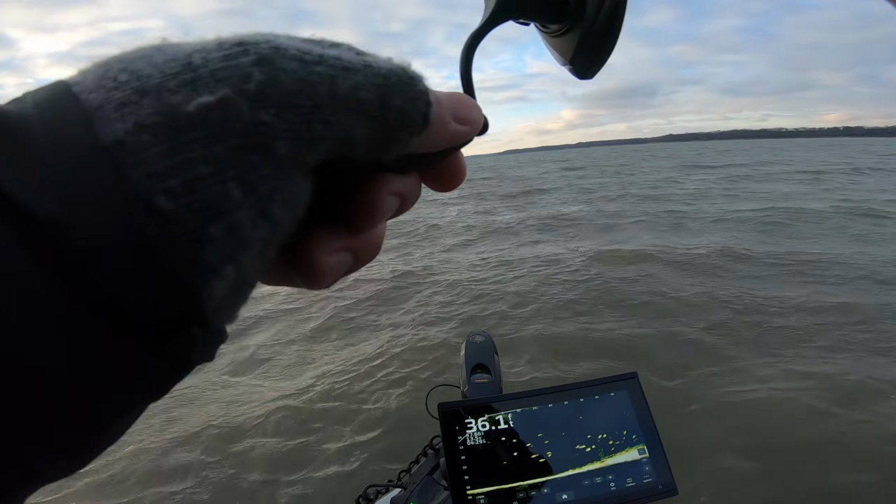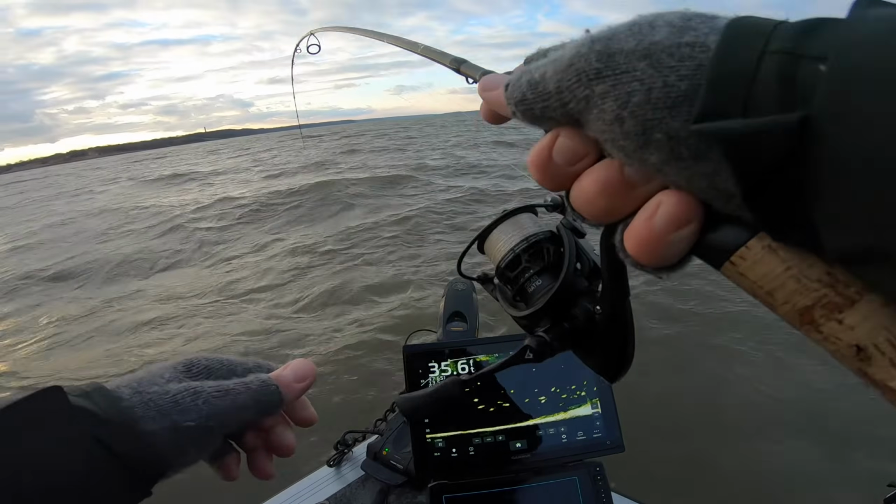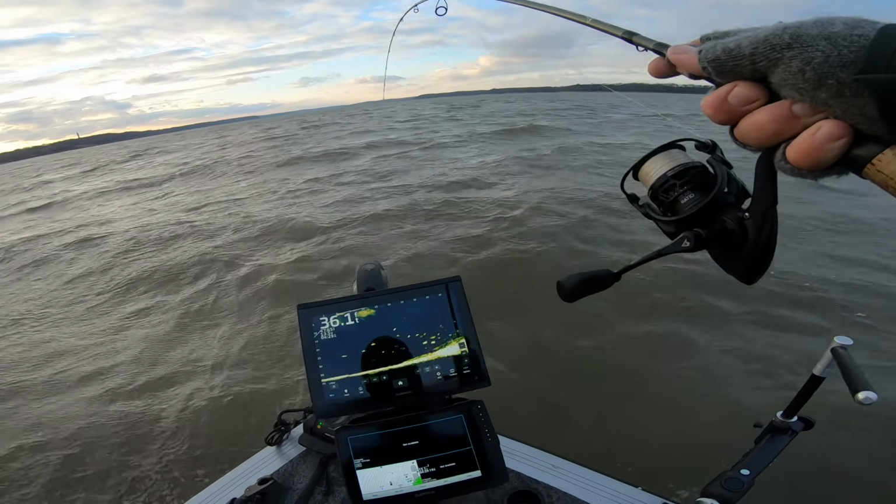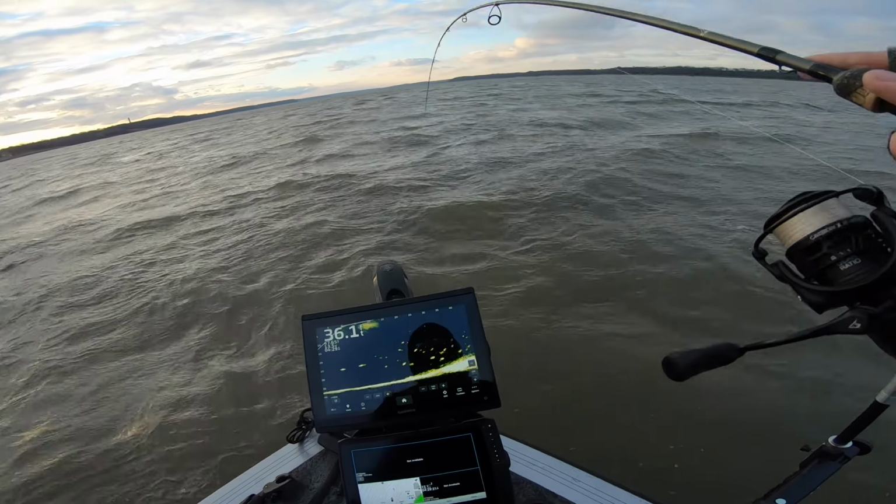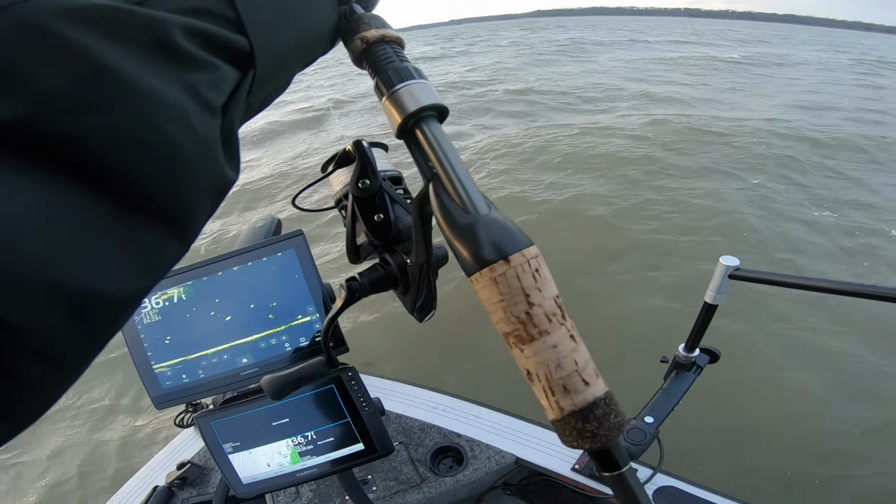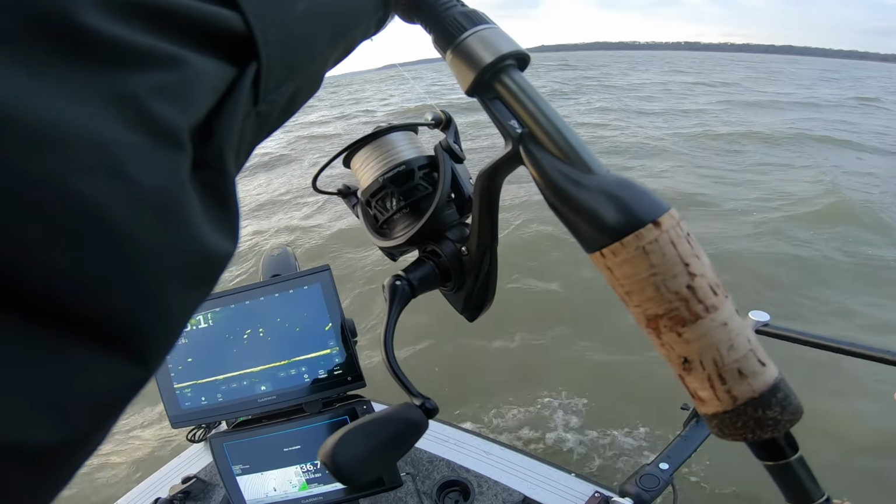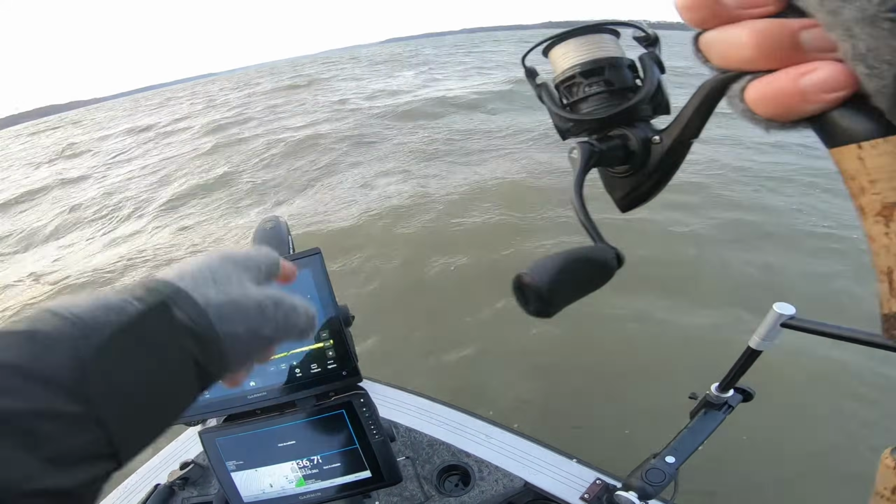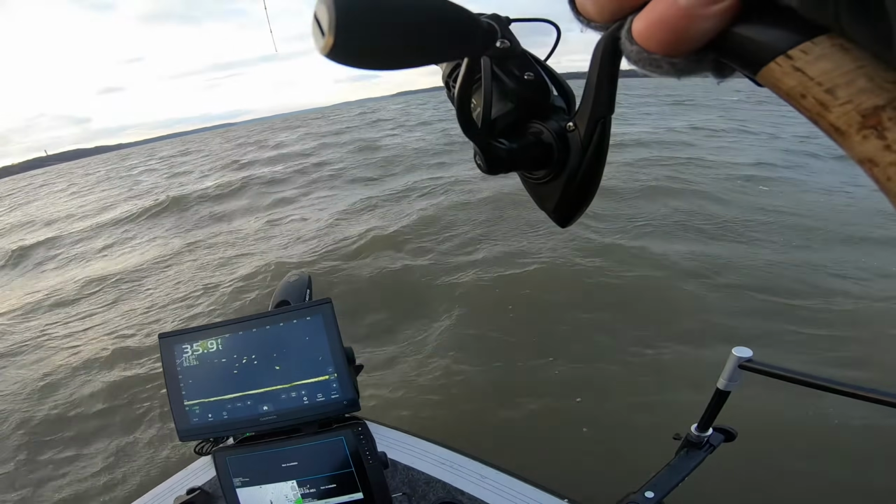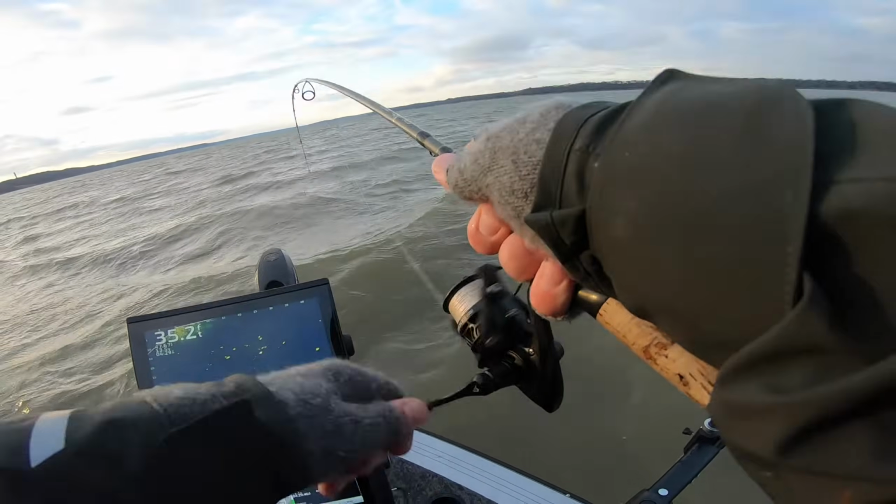And then the tree started swimming. Whatever it is, I don't know if it's hooked in the mouth. Might be a big blue cat. Get a lot of big blues in the fall. Wow. Try and put Livescope on it. Oh, I see him. I see him, he's right there. He's fighting. Looks like it's coming in backwards, unfortunately.